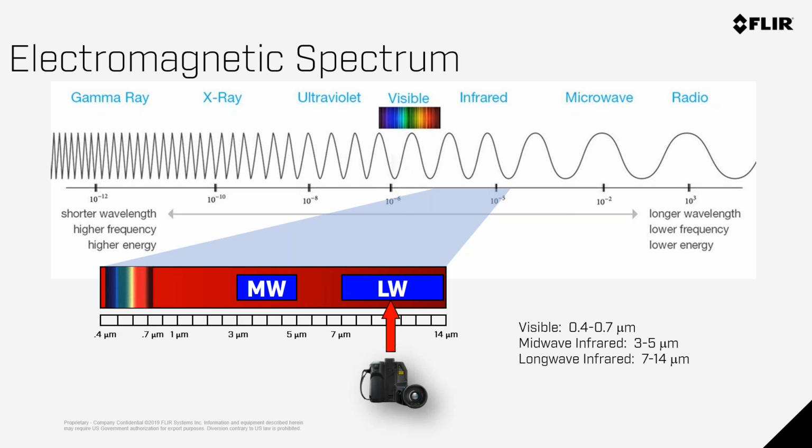We are currently manufacturing cameras predominantly in the long wave range. From your perspective, it really doesn't matter whether it's midwave or long wave. It's just that the technology is more affordable in the long wave. And if you notice that this electromagnetic spectrum goes out further, you can see the microwaves. Microwaves are what we use every day when we heat up our food in our kitchen. So those wavelengths are actually longer than infrared.